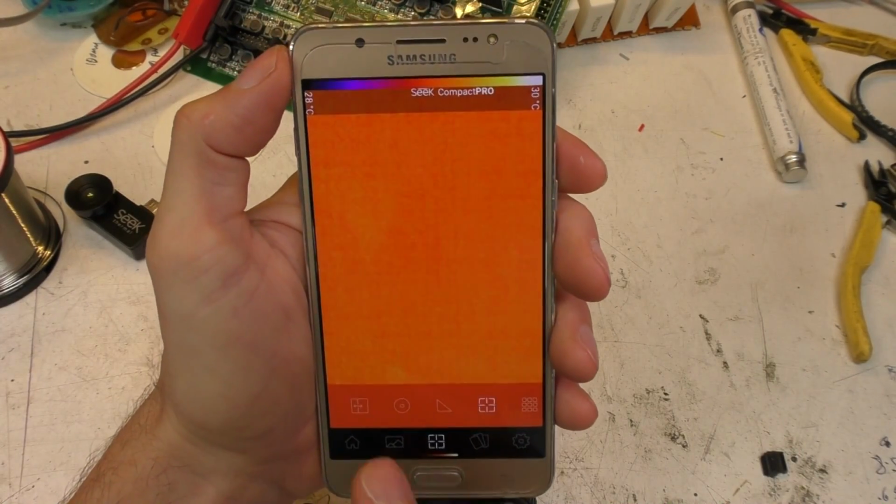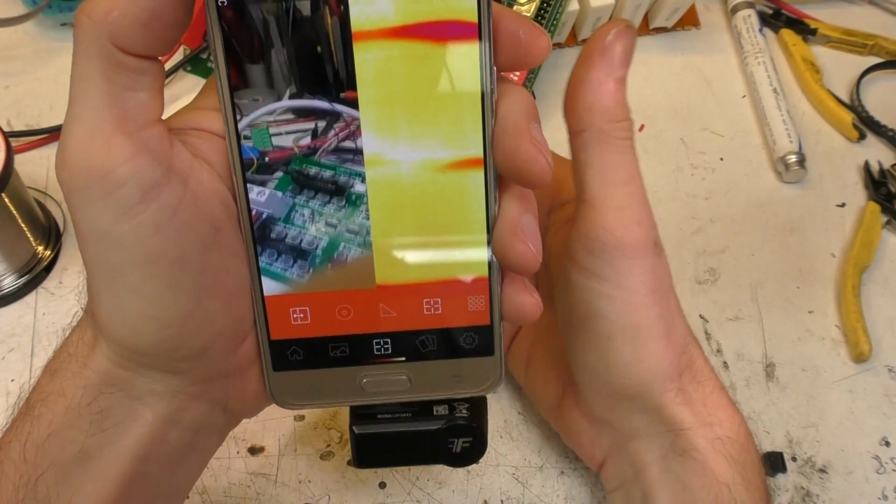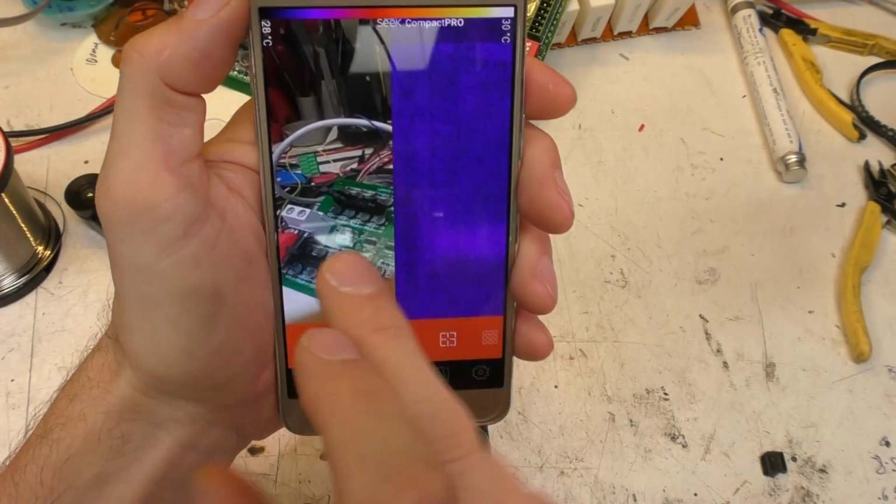So we've got the various modes. There's a split screen mode where we can see the combined vision and thermal image, and you can actually align this.